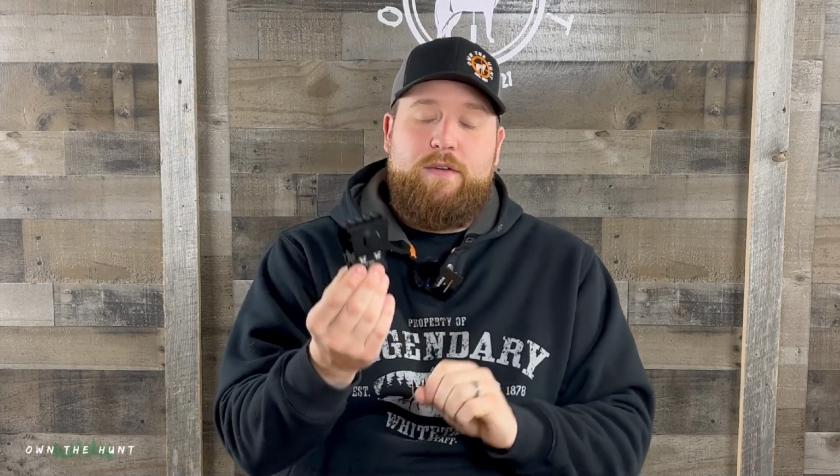One thing I will tell you guys is this housing does not come with this riser. There's actually a riser on the bottom of this. This is a UTG riser. I'll put a link to that in the description as well. This is a UTG RS08S3, and I'll go ahead and pop the link in there. But you're going to want this riser, and I'll tell you why if you try this.